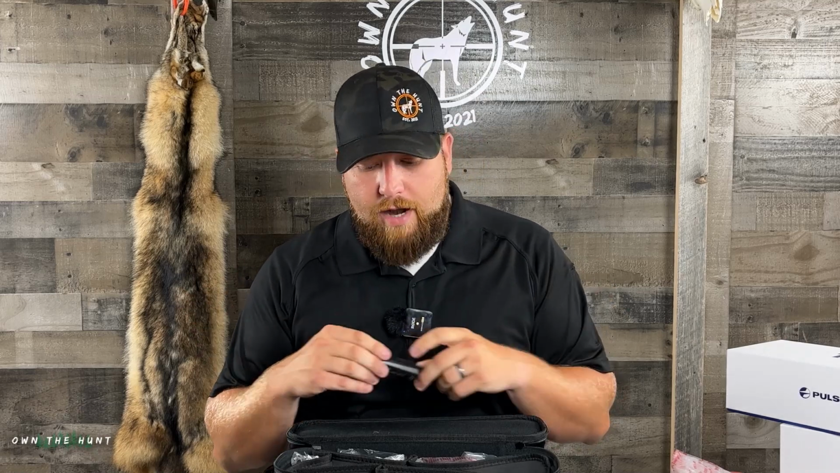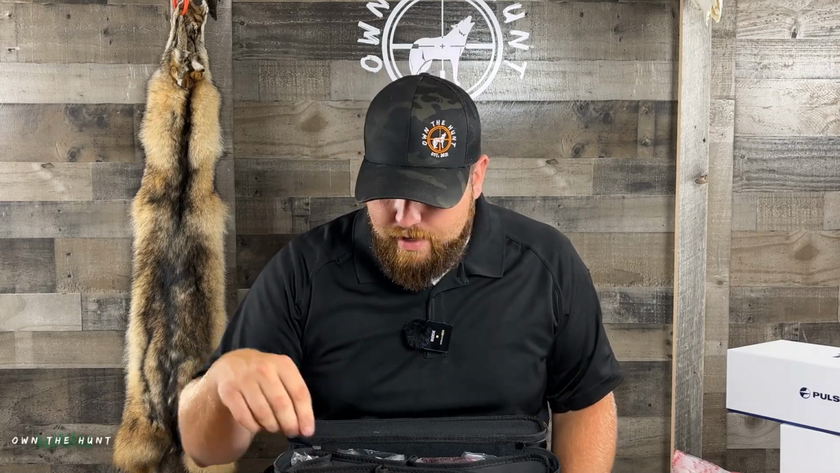I'm not really sure where the 9-hour benchmark came from, but from a benchmark where you just turn the scope on and leave it running, I'm seeing somewhere around 7.5 hours. Be that as it may, it could be battery specific. But obviously with weather, if it's super cold, you're going to get slightly less battery performance. Super hot weather, it might get a little bit better battery performance. So keep that in mind.